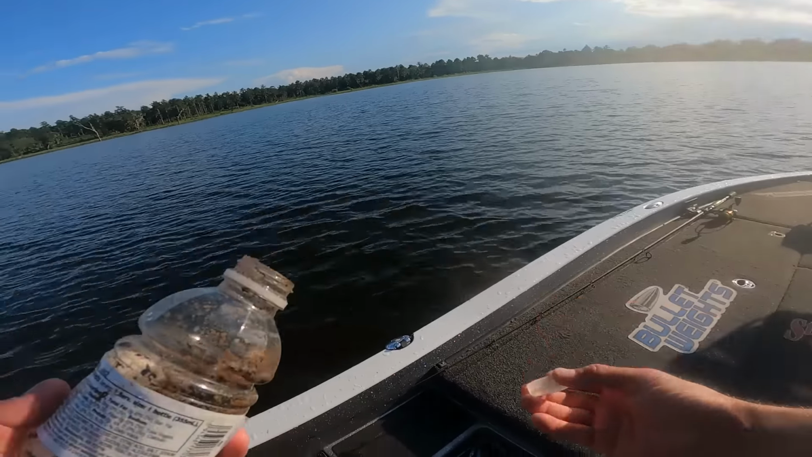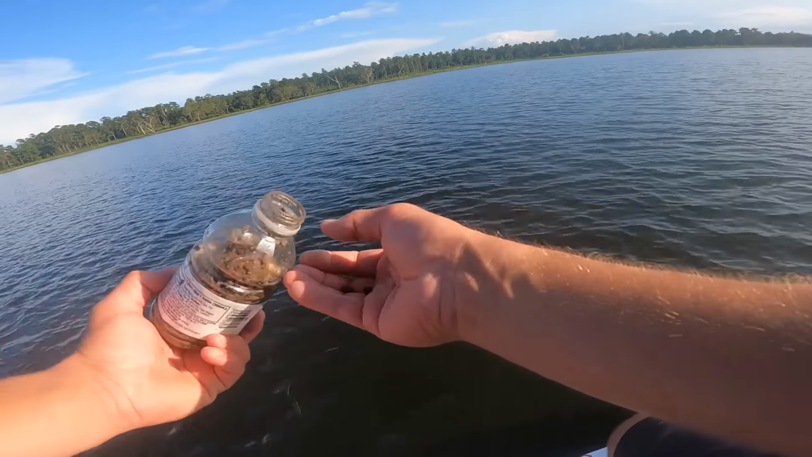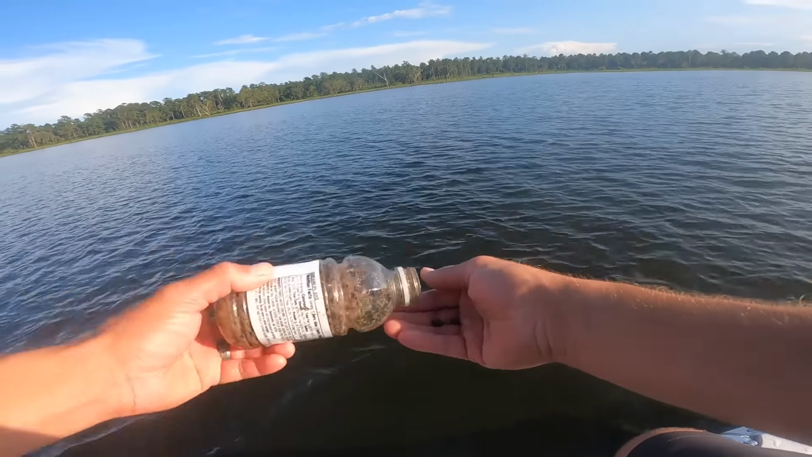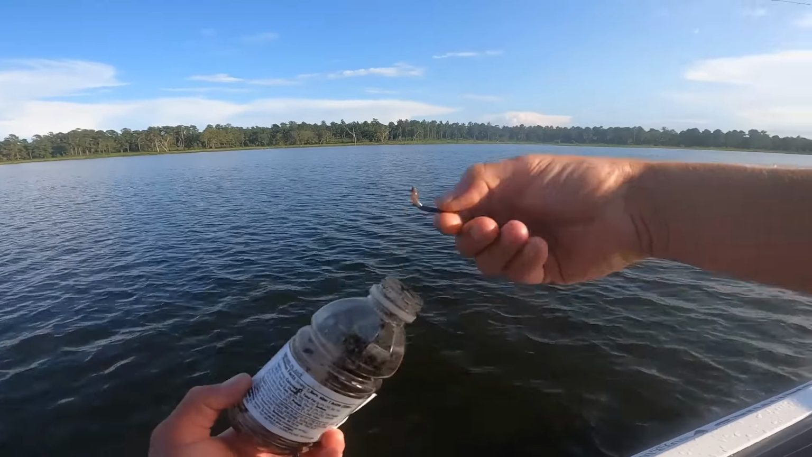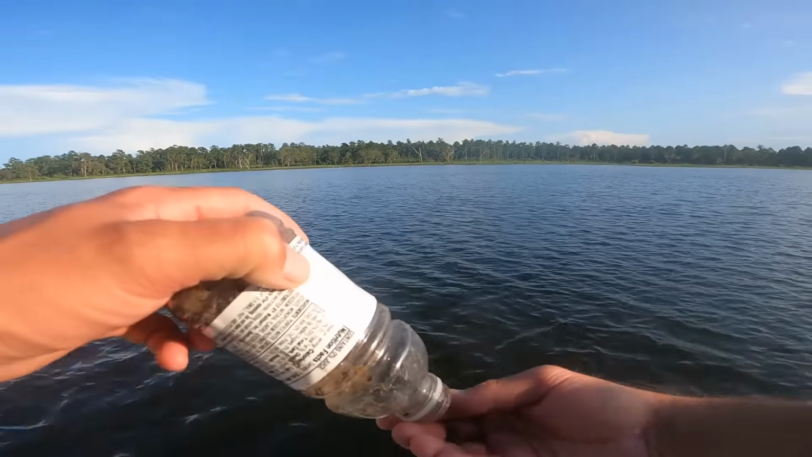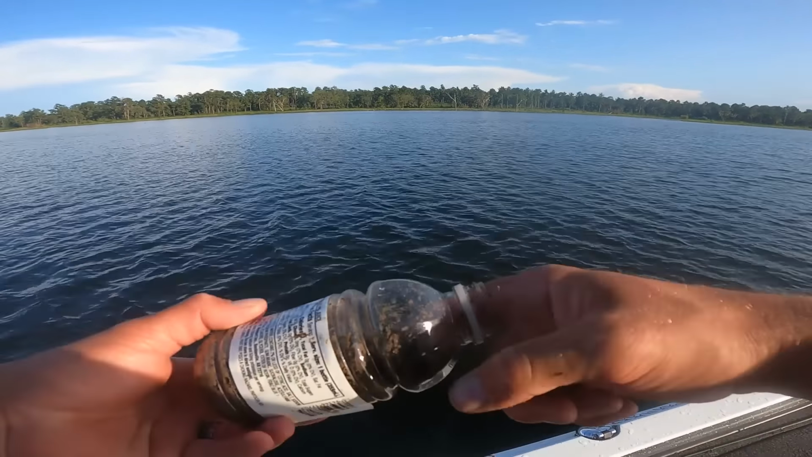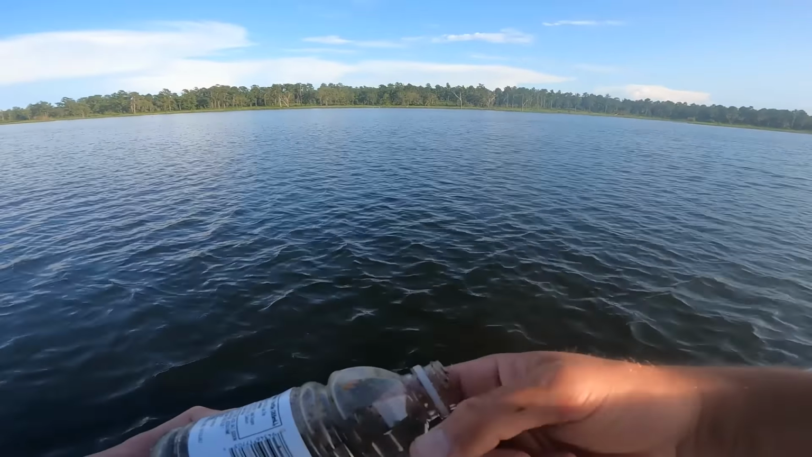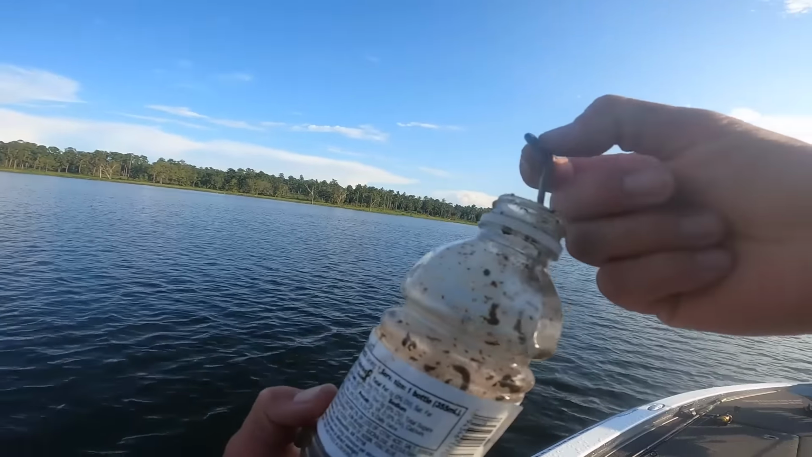Alright, so we actually dug up these worms earlier. We put them in a bottle. It's going to be kind of hard to get them out, Steven. There we go. Nice little size one. That might be that one you put in there. Come on, I was putting the giants in there. They are balled together. It's hard to get them out.